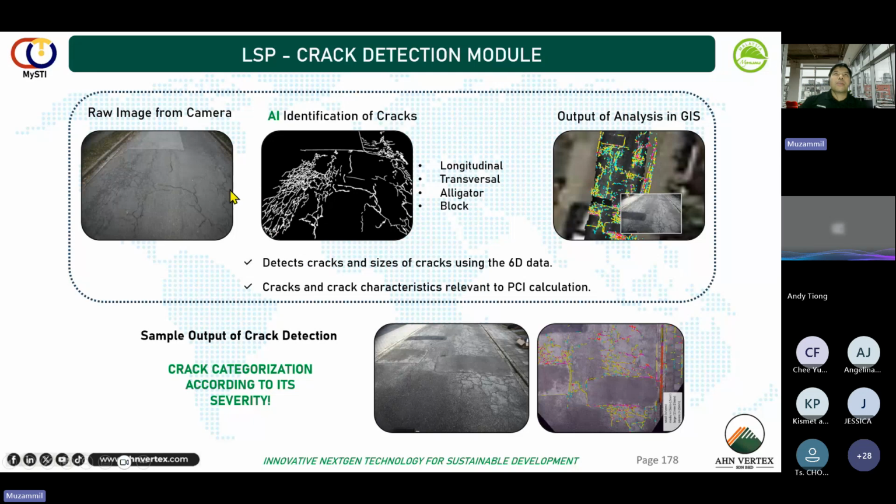The LiDAR scanner profiler will take a picture every 3 meters. From the pictures taken every 3 meters, there will be some overlap, of course, to avoid any missing points on the road. From this raw image, it will combine with the LiDAR point cloud, and the AI will help identify the cracks.